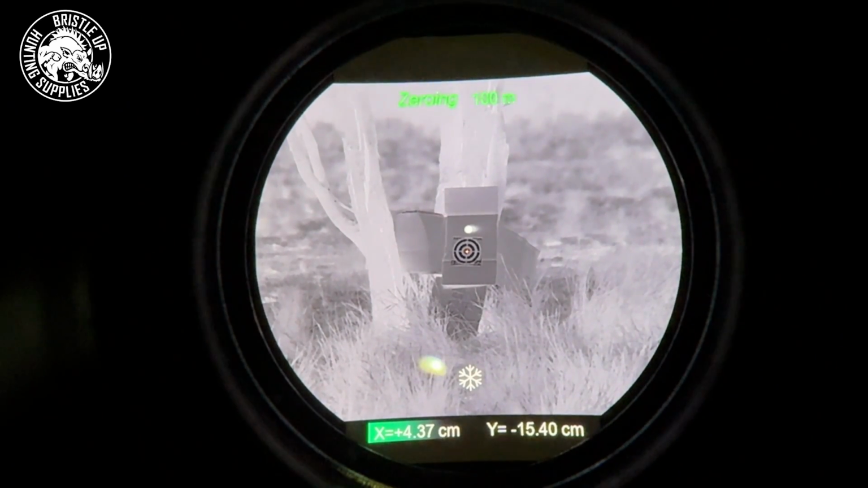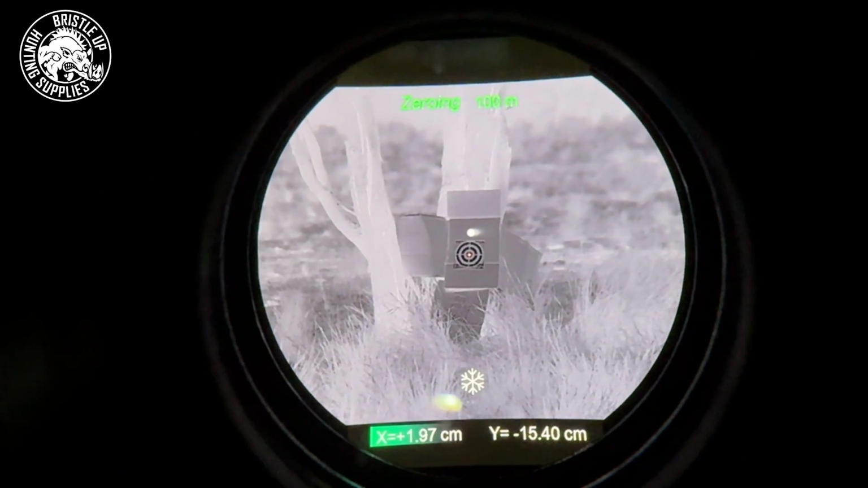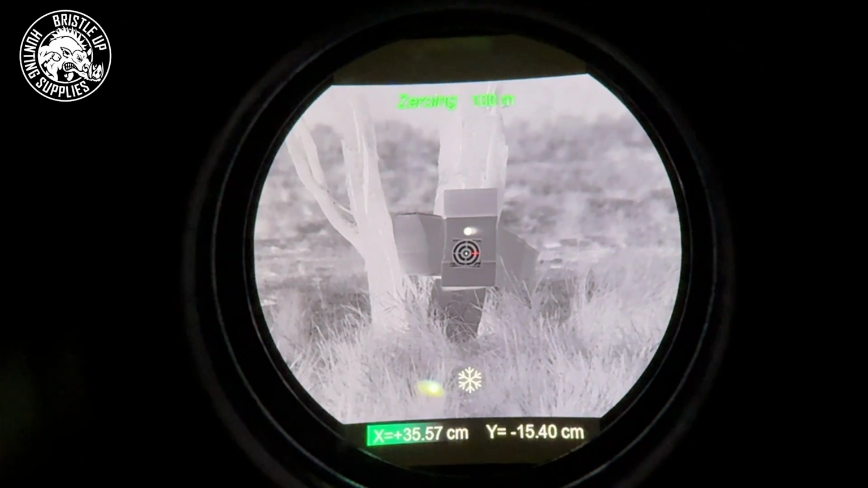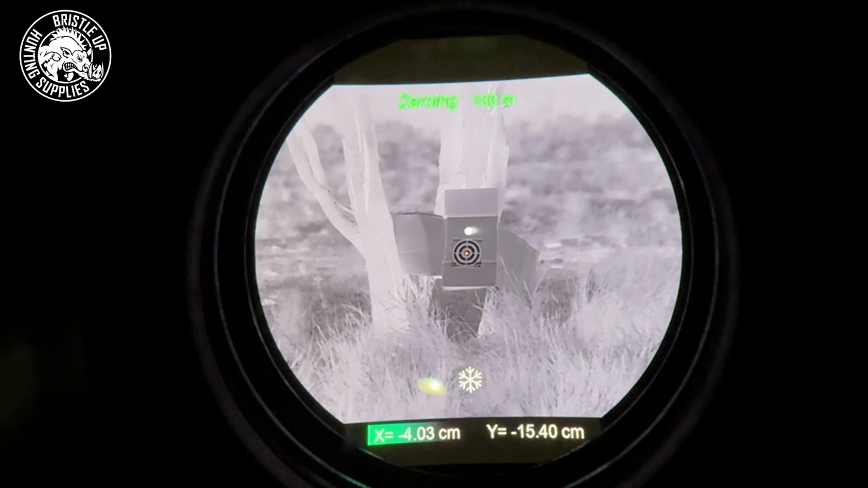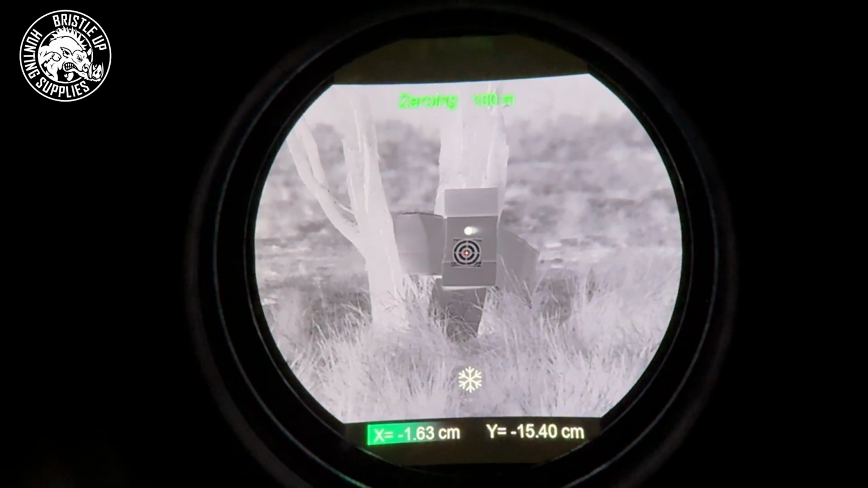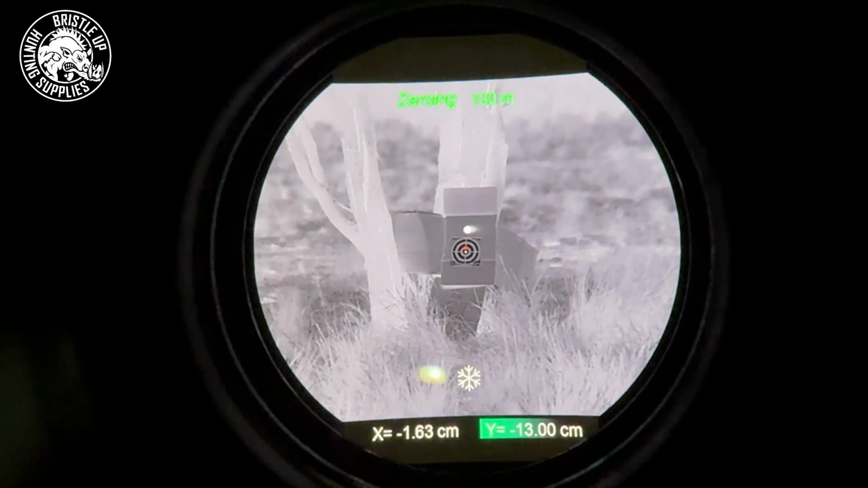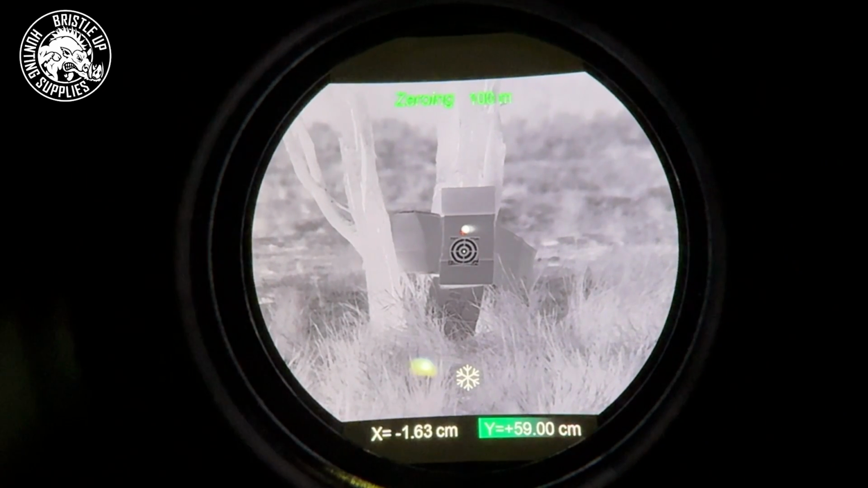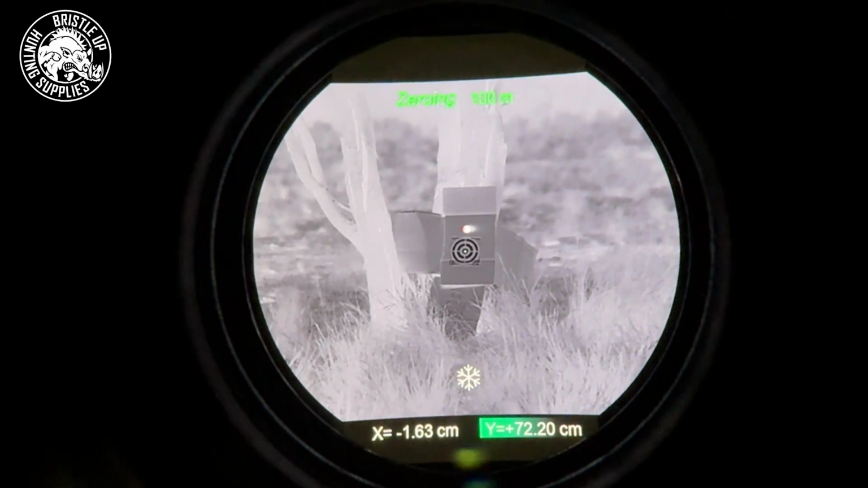Now it's frozen there now, so now all we have to do is use our scroll wheel to move our crosshair up, left and right. So I'm moving it to the right there now. I don't want to do that, I'll move it back. Now we go to the y-axis, now we can go up and down. So we'll take it all the way back up to our heat patch and just a little bit to the right by the looks of that.